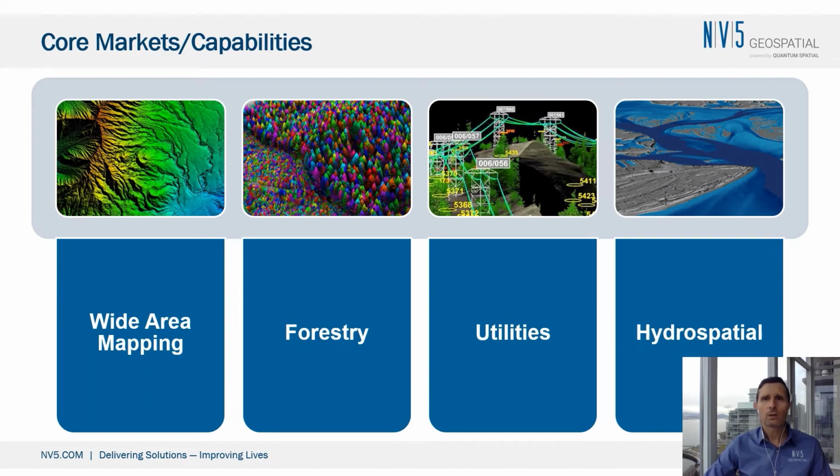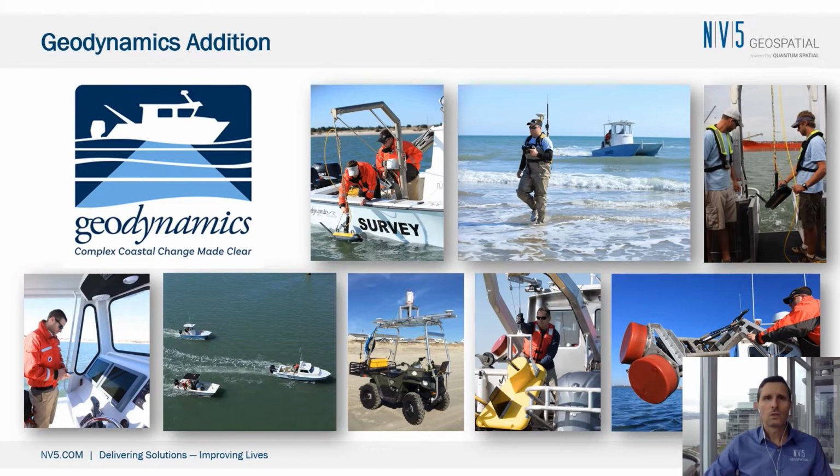But here today, we're going to talk about our hydrospatial solutions. We have been a pioneer in this space, and this is a lot of the work that we do here at NV5 Geospatial. So last year we added Geodynamics to our portfolio.